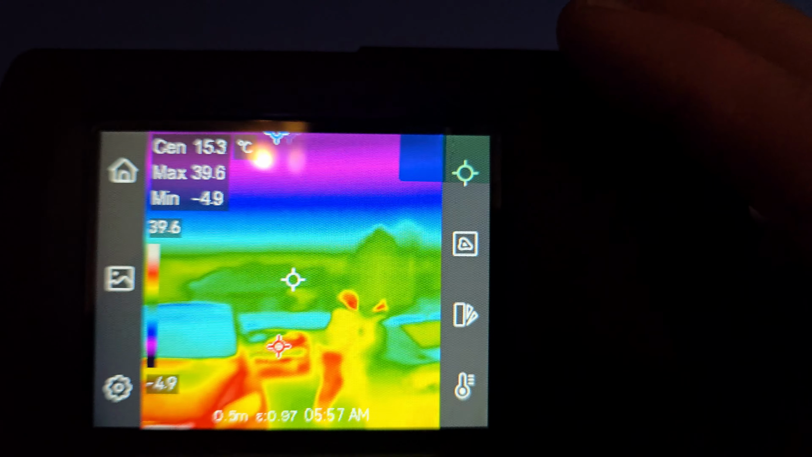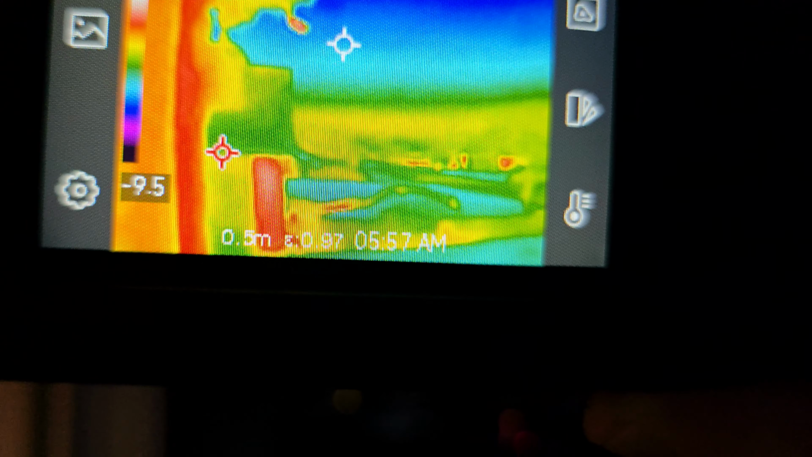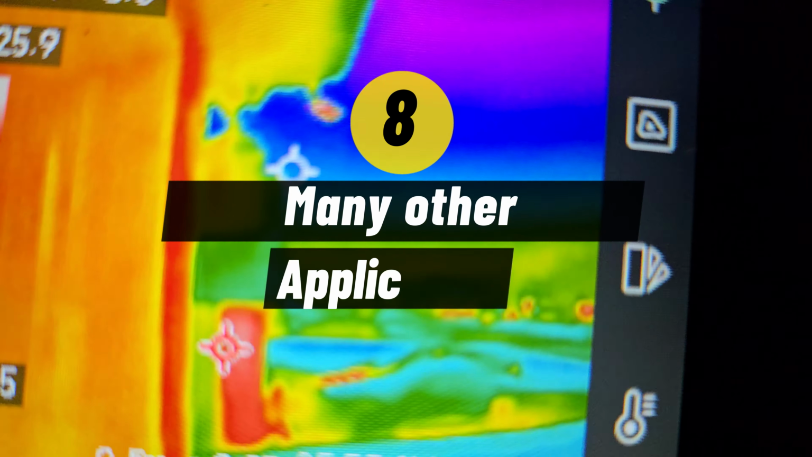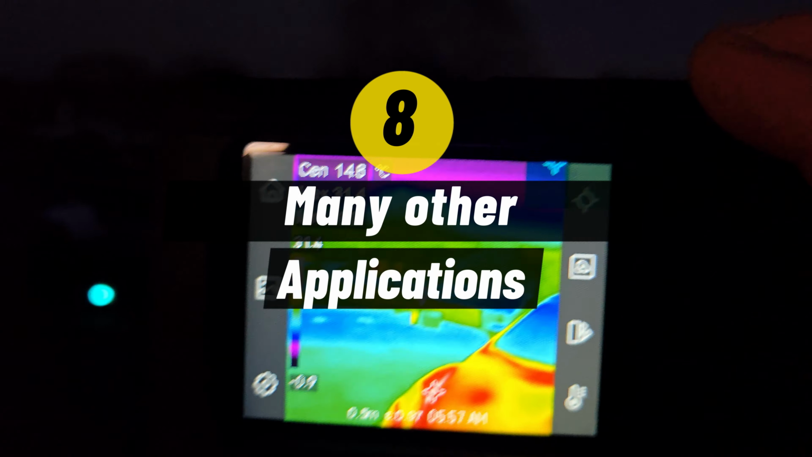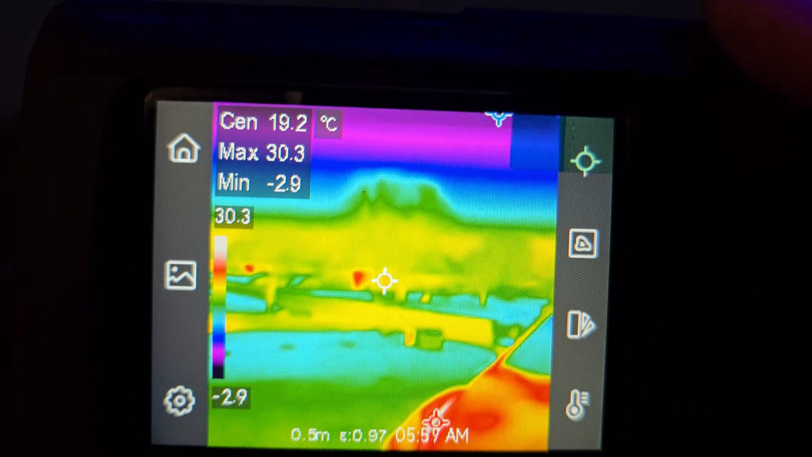As you see me panning around, I'm just checking out the heat of the cars and the homes for the first time outside. Just absolutely amazing. It blew me away. Another one here, many applications: heat loss, inspection of bridges, painted surfaces, paved surfaces, all of these things.